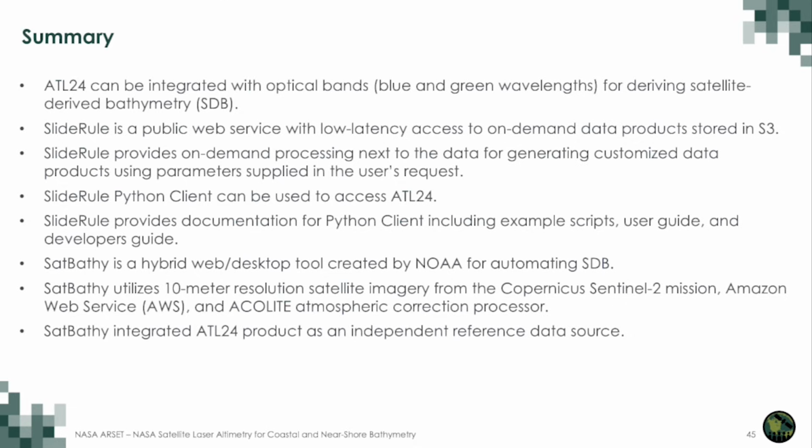ATL24 can be integrated with optical bands, blue and green wavelengths, for deriving satellite-derived bathymetry. SlideRule is a public web service with low latency access to on-demand data products stored in S3. SlideRule provides on-demand processing next to the data for generating customized data products using parameters supplied in the user's request. The SlideRule Python client can be used to access ATL24. SlideRule provides documentation for the Python client, including example scripts, a user guide, and a developer's guide.